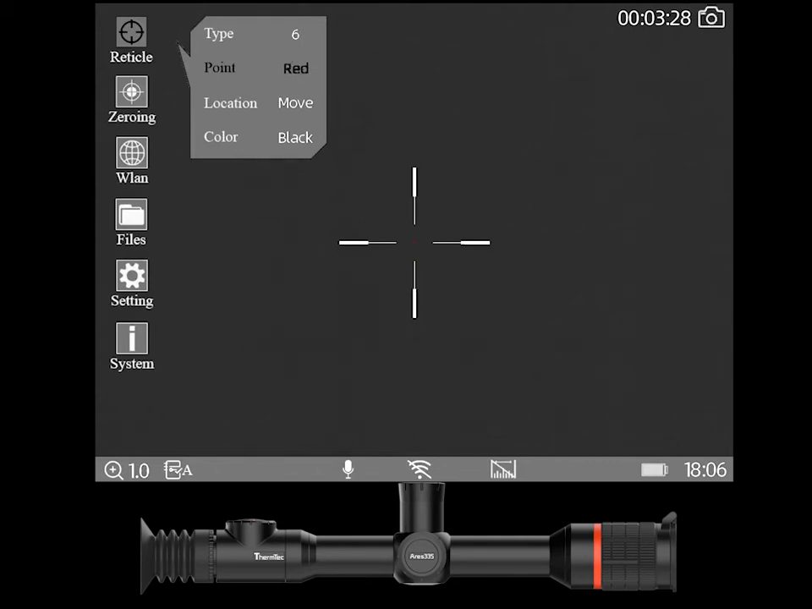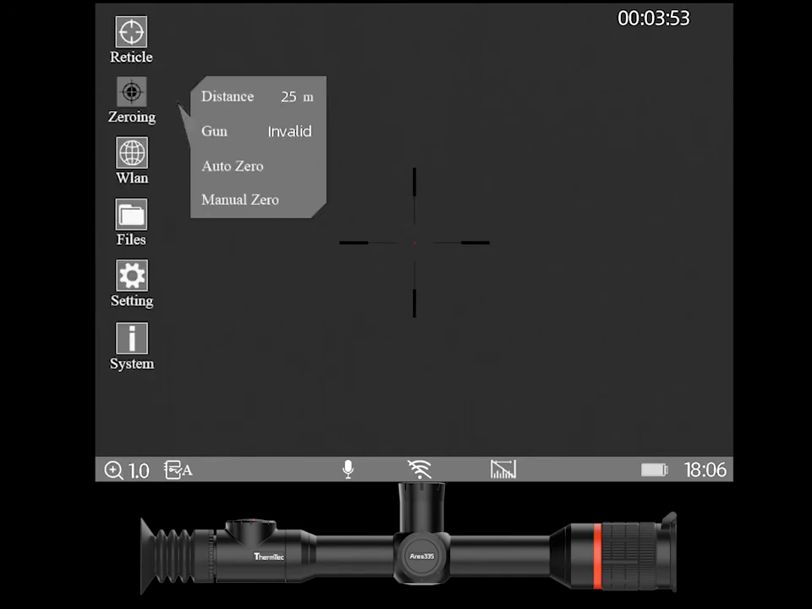Red's my favourite. The location here, we'll cover that in zeroing, but that's got to do with zeroing. And the color is black or white. Now these are reverse polarity as well, so if you're in white hot and you go onto a subject that's white, the reticle will actually turn black, which is really great. Then we have our zeroing menu, which we'll go into in the zeroing video as well.